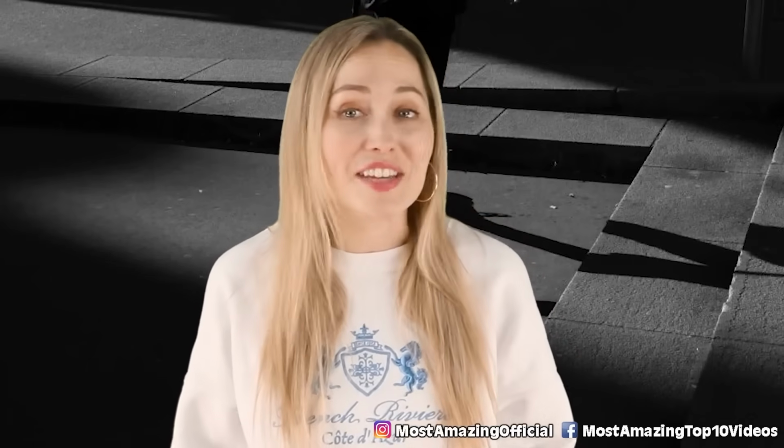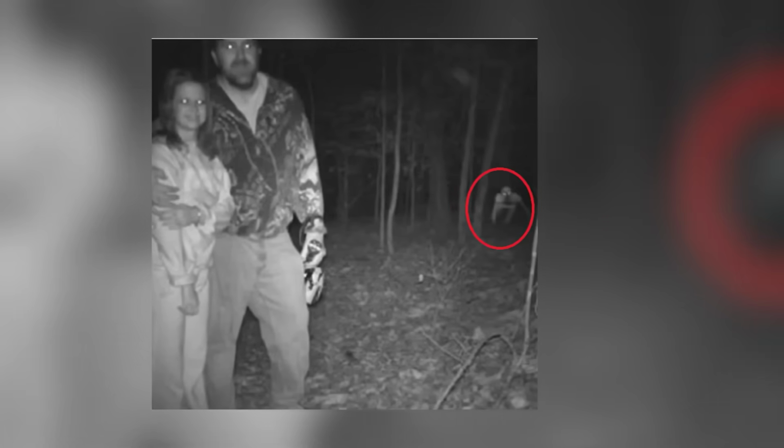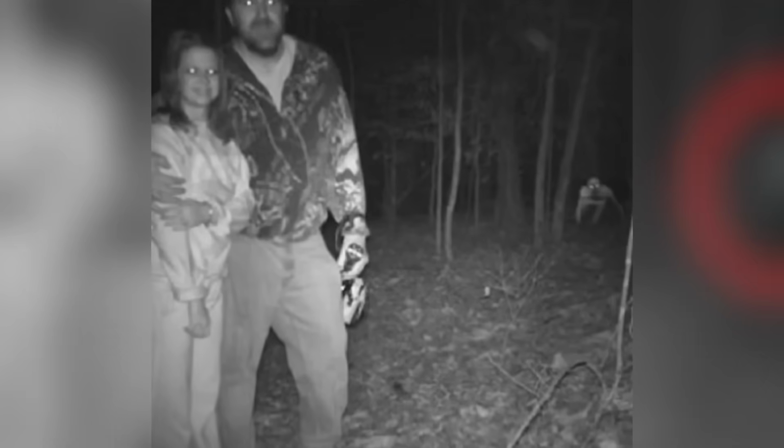Anyways, it's not their extremely smiley faces in the middle of the night that have creeped everyone out, even though why the heck are they smiling so late at night into a trail cam? Possibly for the jokes of it. I probably would too, but still, why?